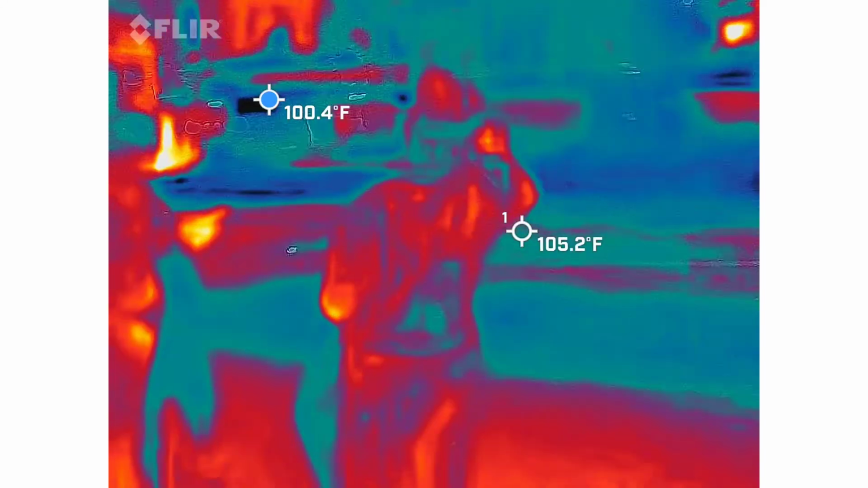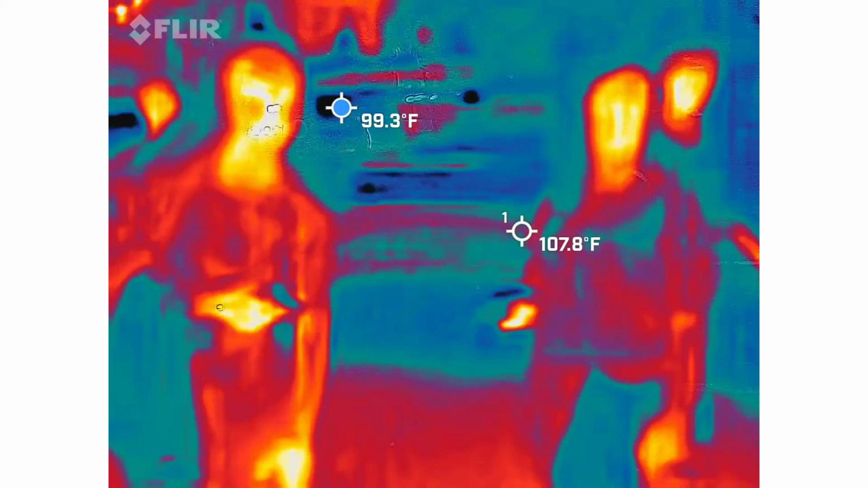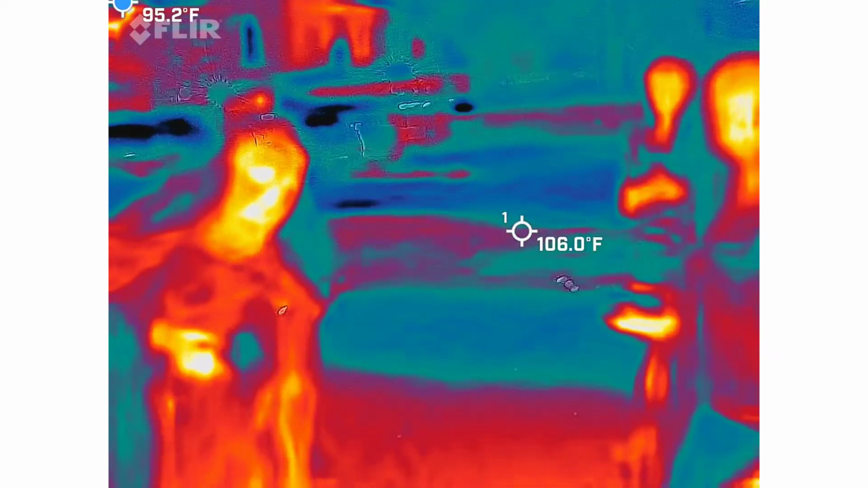What is, in your mind, considered cold in this? It'd be a 15-degree difference from an ambient temperature. So it's about 80 degrees out here, so I'll be looking for things 65 and less. Or I'm sorry, 70 and less.